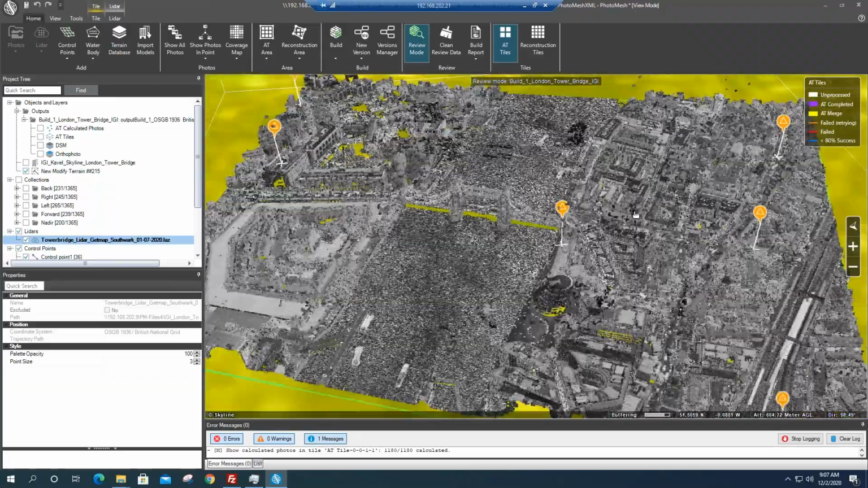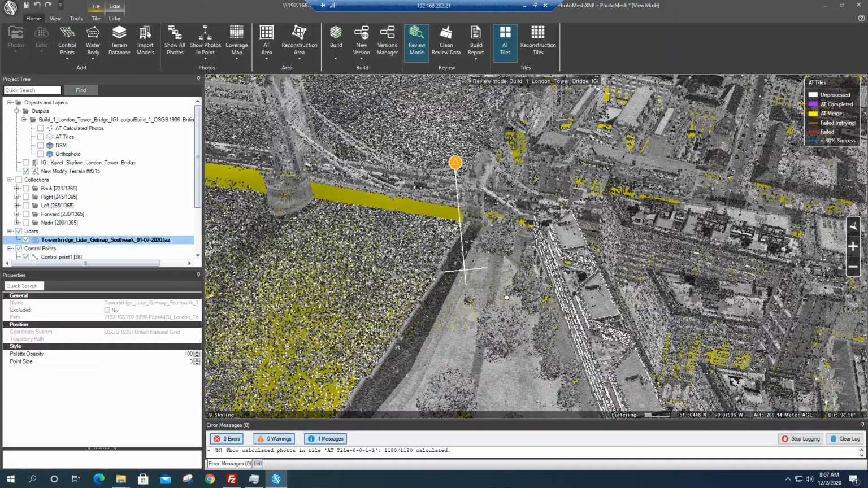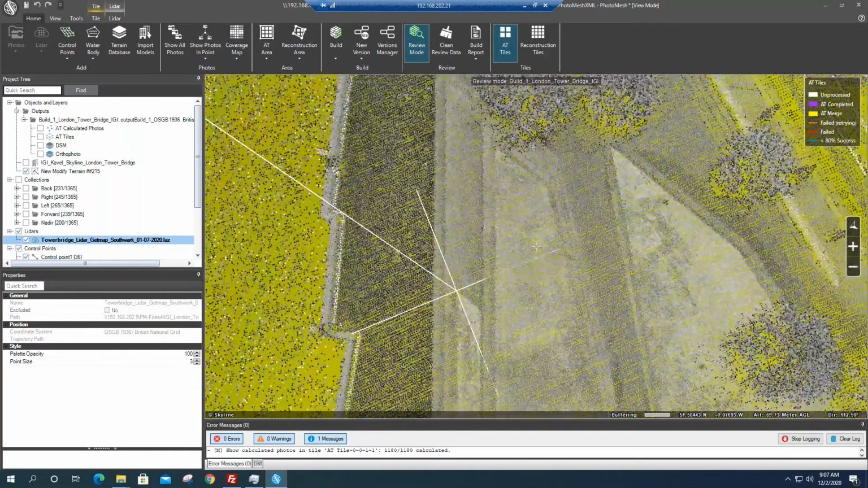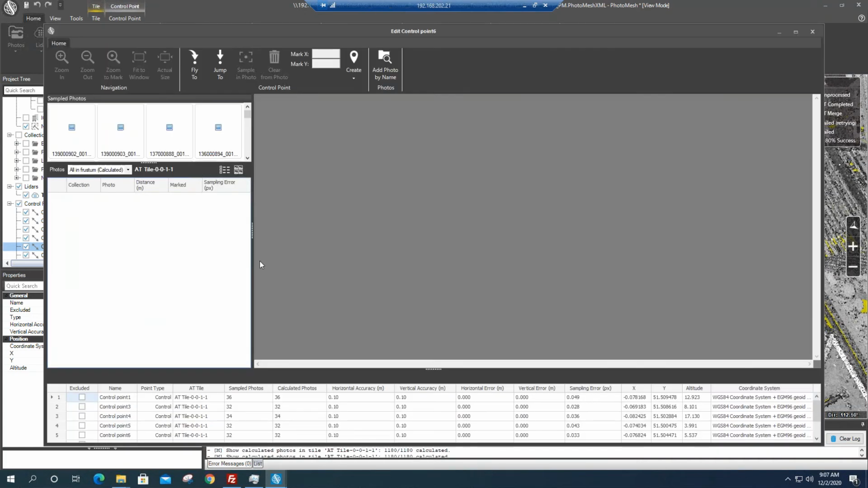And one of the things that's possible in order to verify accuracy, either using checkpoints or control points, is you see I could visualize the LiDAR intensity, sample a spot on the ground, and then we can see how many of the images integrate into that point and are able to triangulate with extremely low residual.